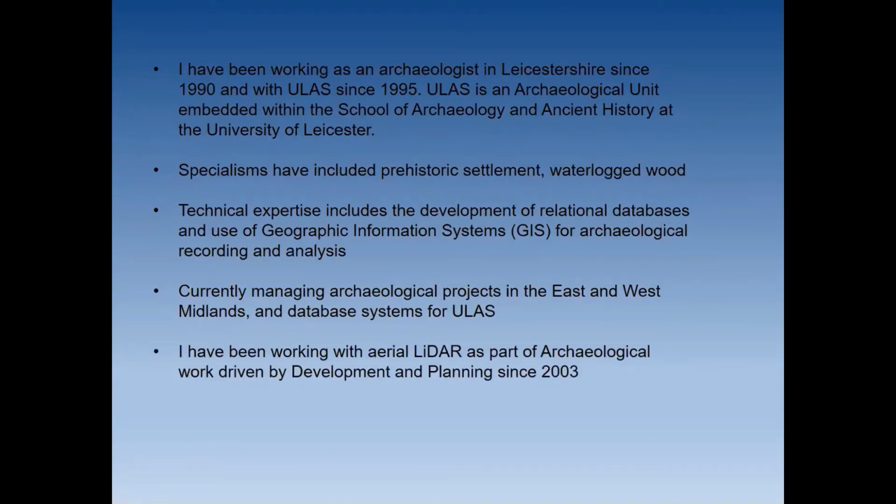I've been working with aerial LiDAR as part of archaeological work driven by development and planning since the early 2000s. So I've got a long experience of using the data. I don't use it that often these days, but every now and again I do, and it's good to keep my hand in.